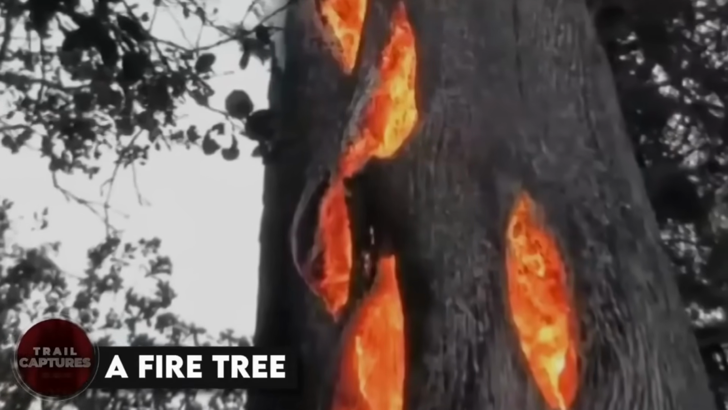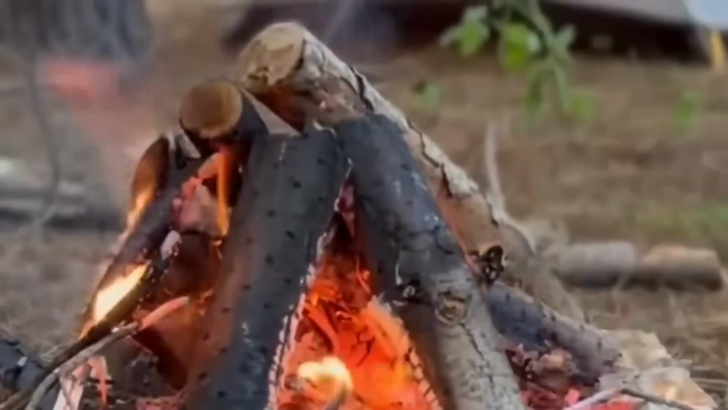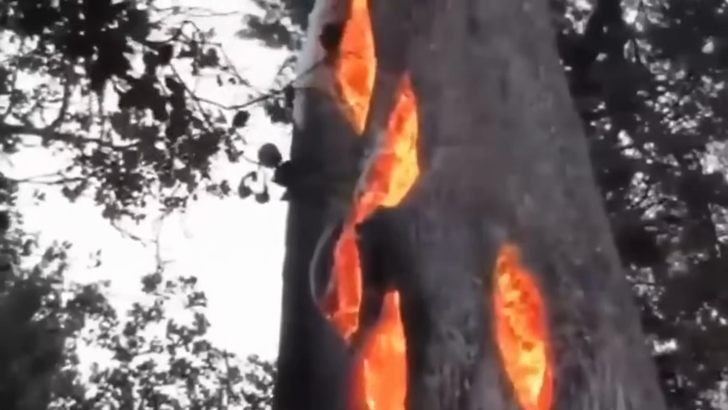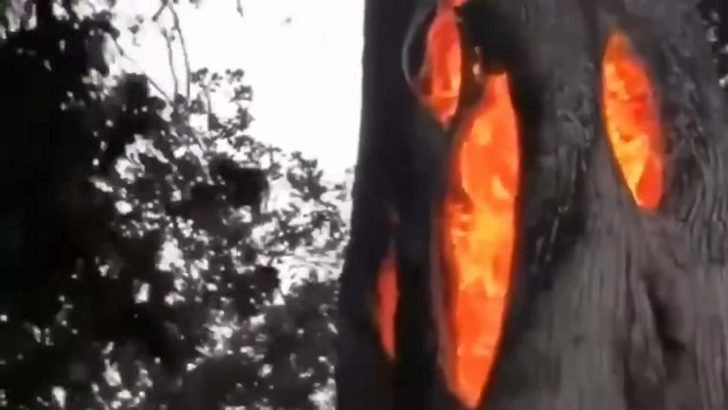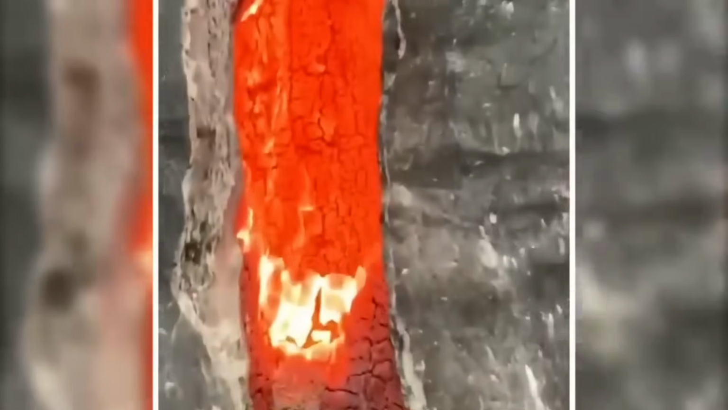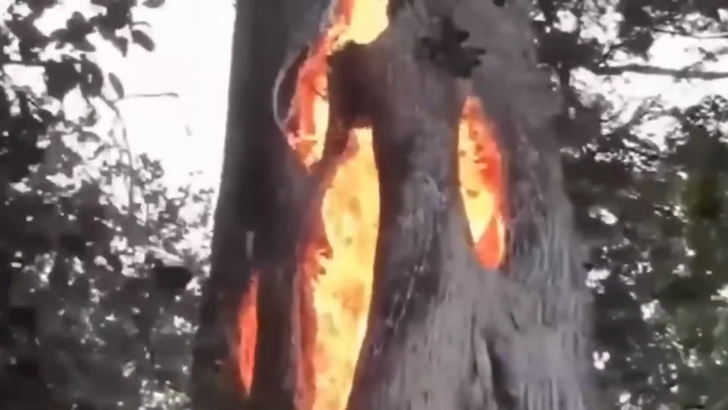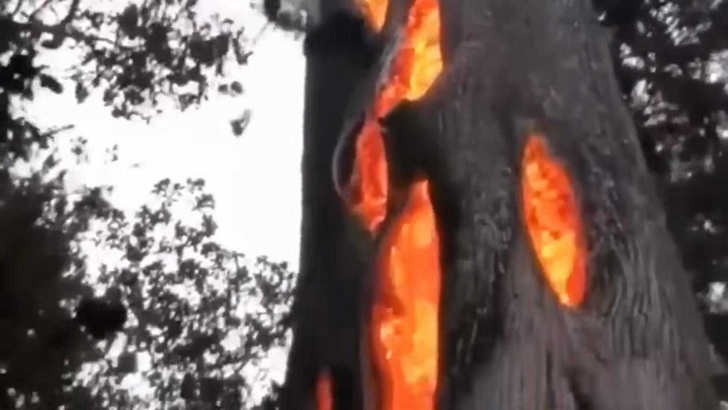A fire tree. We're all used to the idea that tree twigs and branches are handy for starting fires. But hold on to your hats, because this video is going to blow your mind. It shows the inside of a tree that caught on fire, and people think it was caused by a lightning bolt heating up the sappy insides, which conduct heat really well. Or if you're feeling mystical, maybe supernatural beings sparked up this awesome fire for their own bonfire. What do you think? Leave a comment below and share your thoughts.